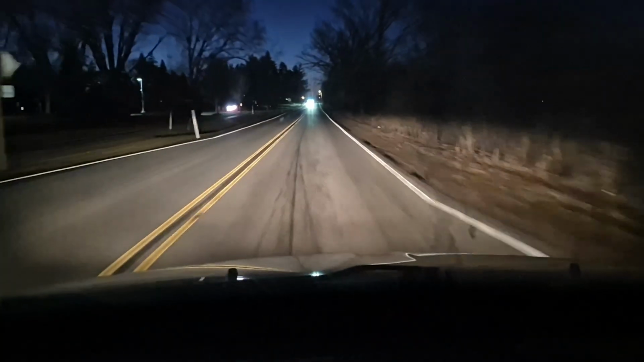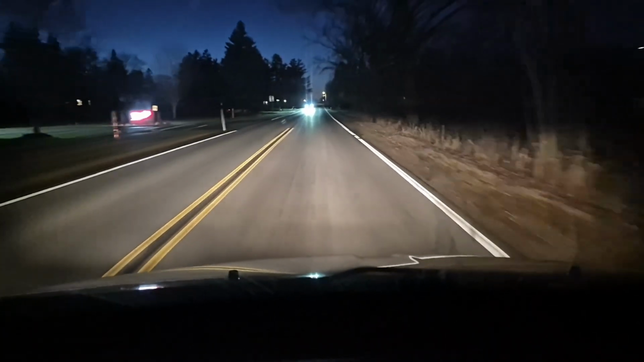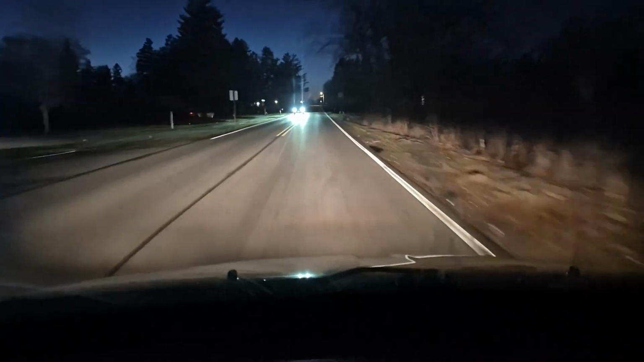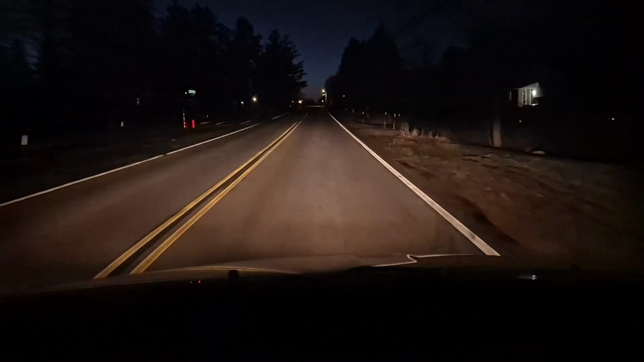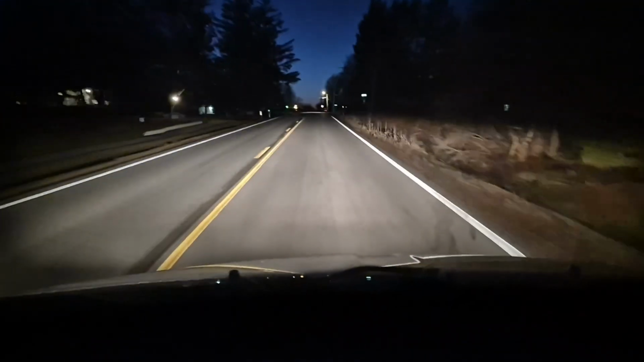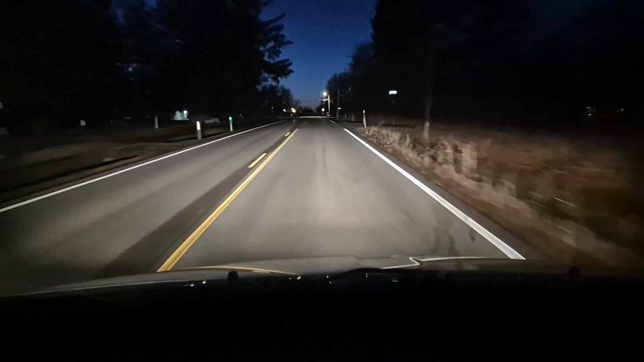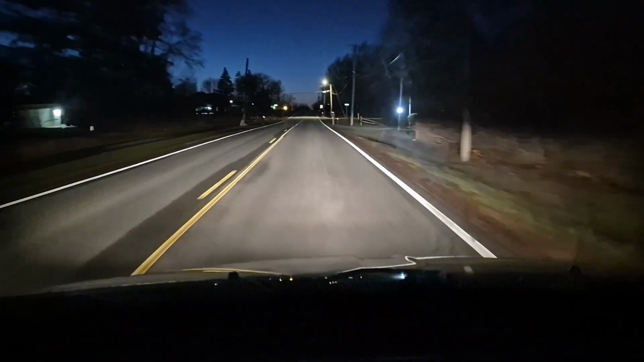They make power tools and everything. They're actually kind of pretty at night with the sky. You can see the dark bluish of the night sky here.